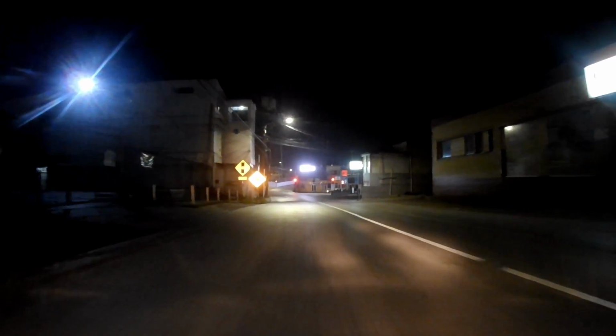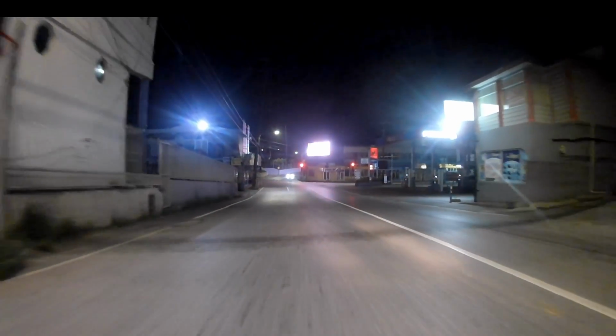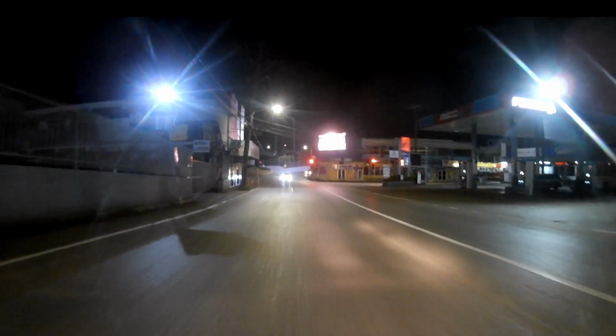Yes, my people, we're gonna make a left turn. So welcome to Mega Mart. Mega Mart closed like about 8 p.m., my people. So if you wanna come to Mega Mart, you're gonna come very early. Mega Mart is a one-stop.